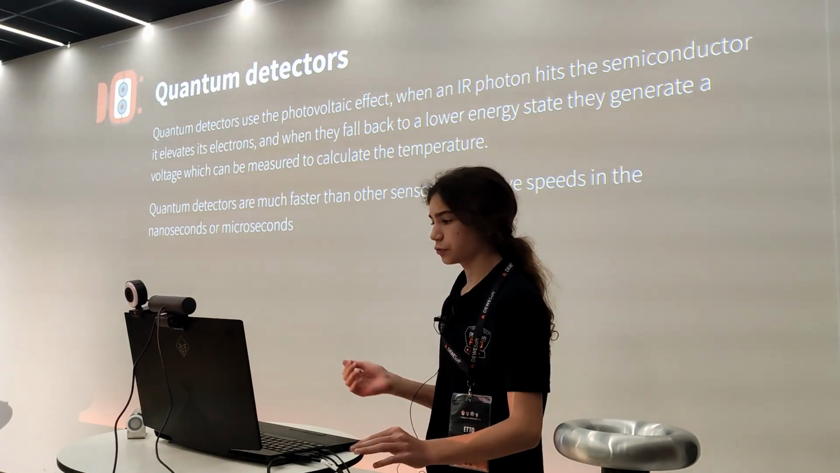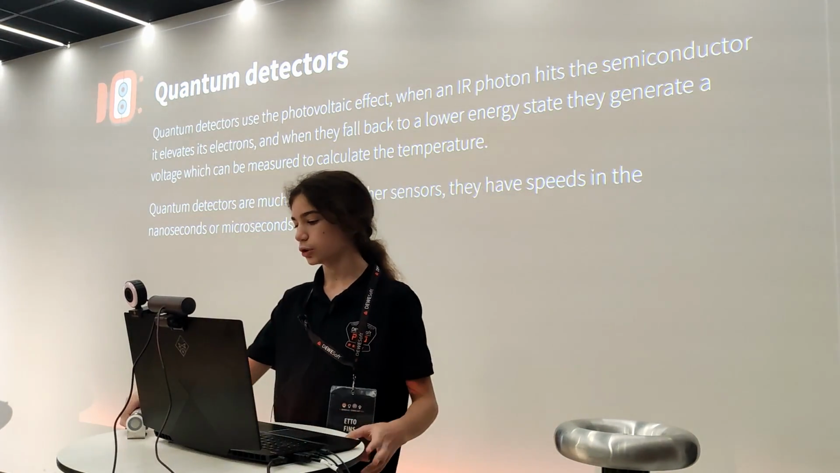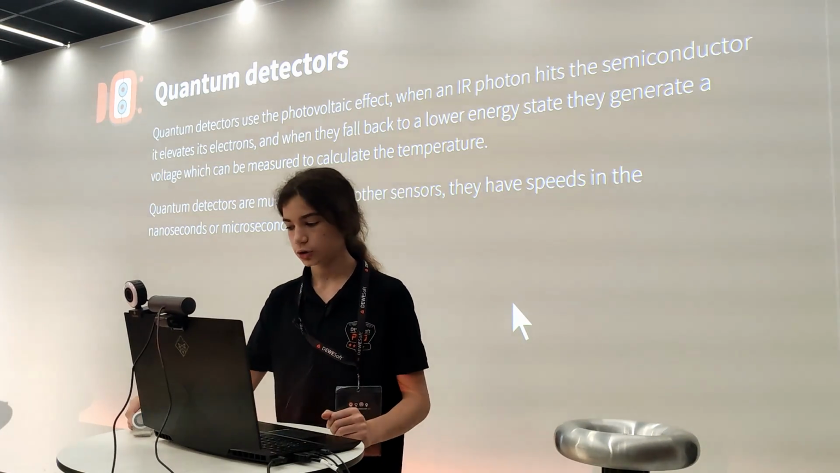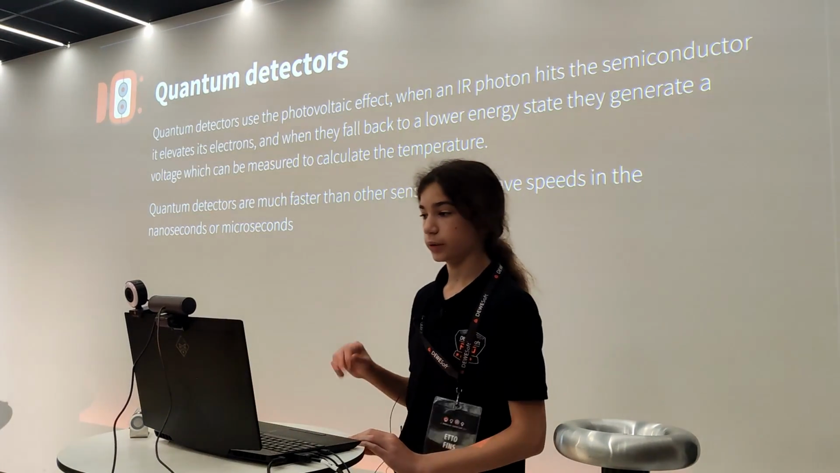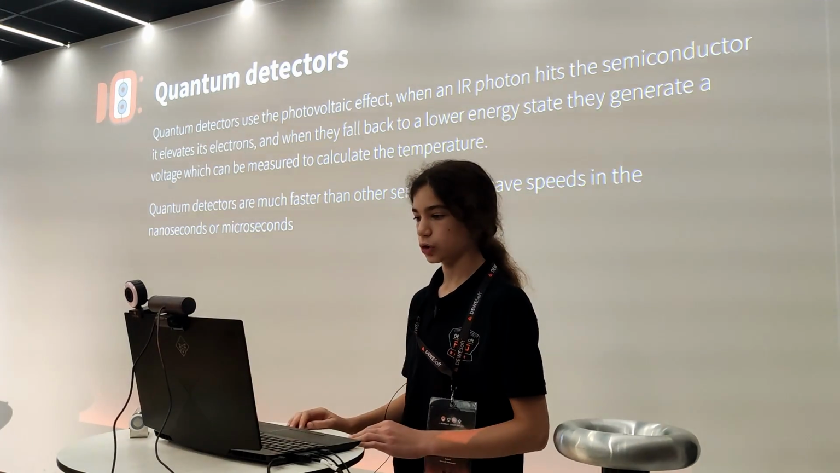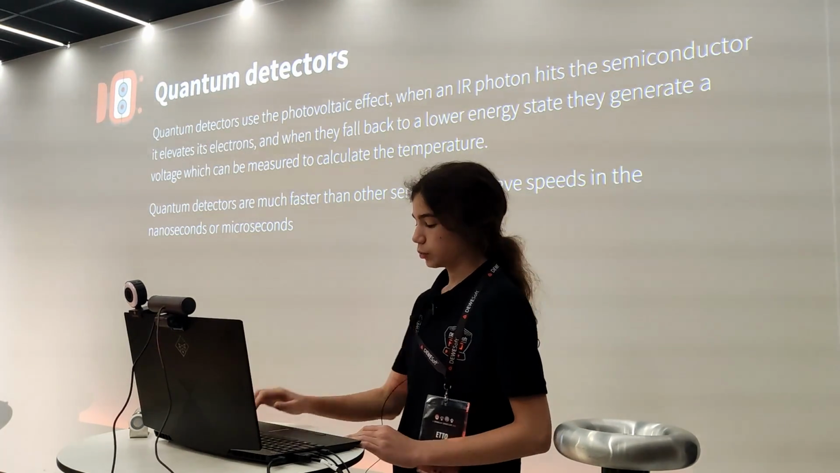You can get much higher frame rates. For example, this Xi 400 uses a bolometer, and it can get up to a maximum of 80 Hertz, whilst quantum detectors can go in the hundreds of Hertz, though still not as fast as a regular camera. They are usually more expensive.